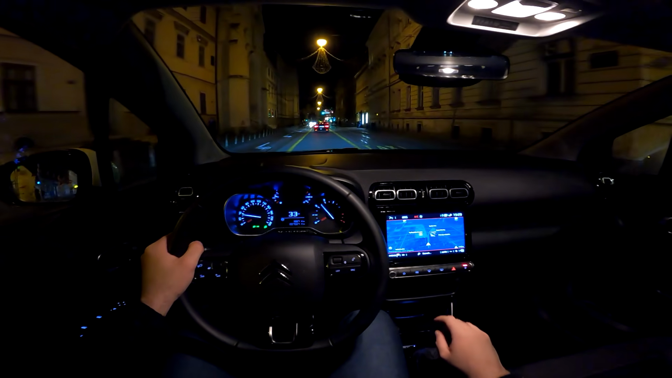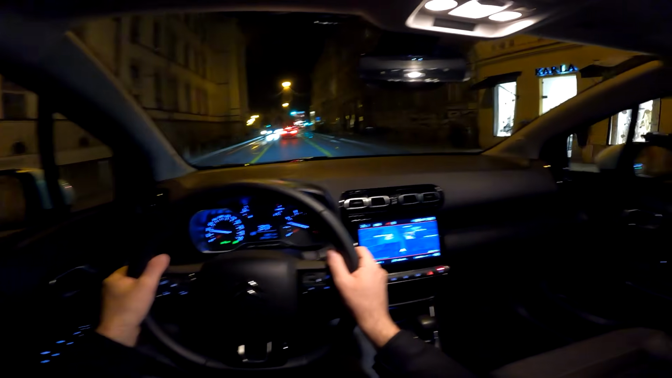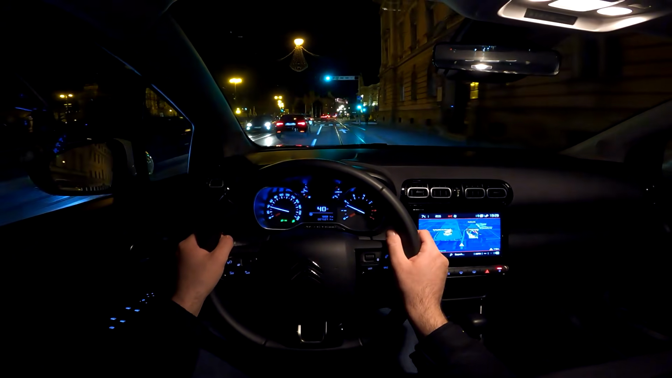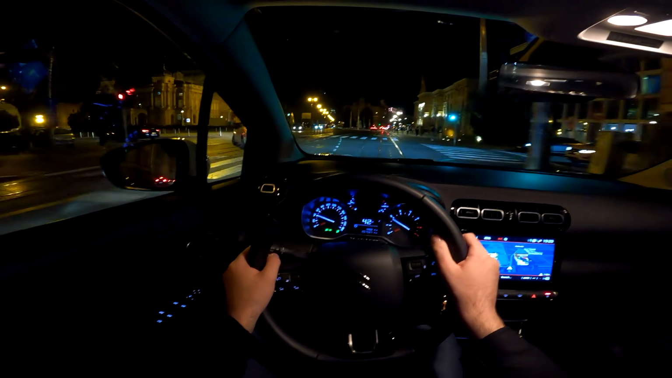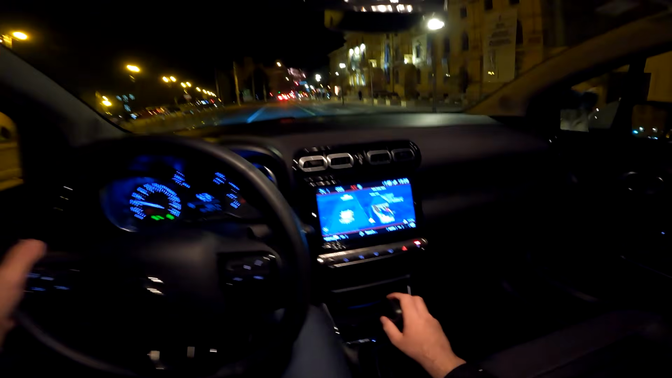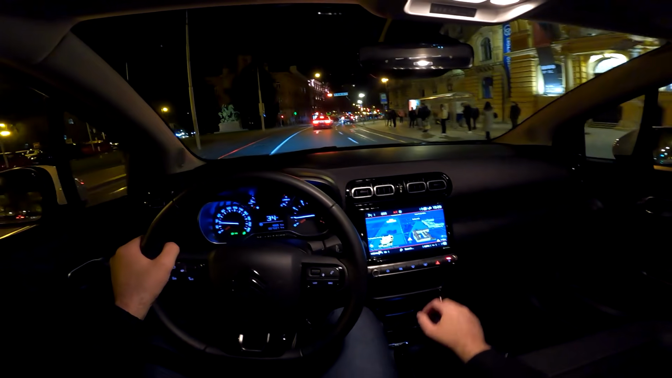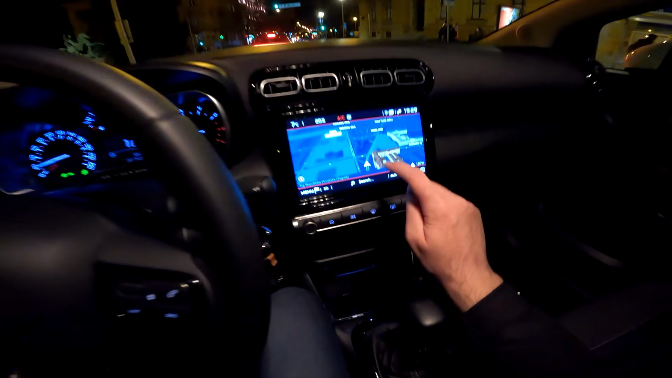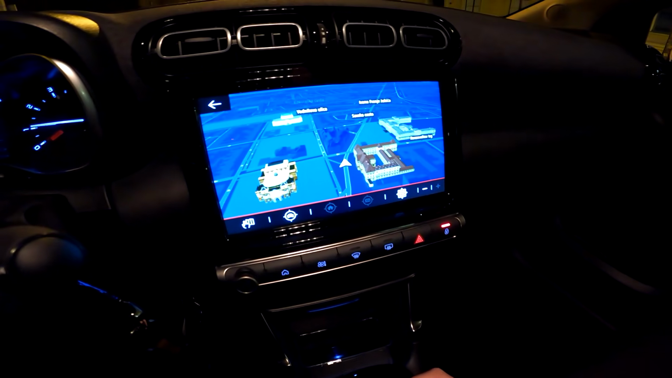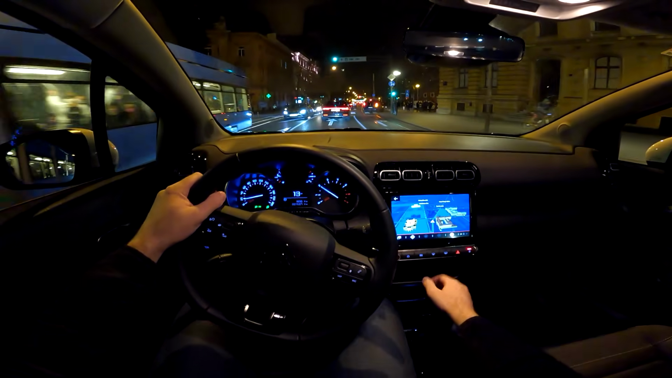Now let me show you the 3D shape of the buildings here on our navigation. So on our left we have the National Theatre, and now I will show you here we also have the beautiful design of this navigation, especially on this new big screen, looking really nice. I don't know if you can see it now. I think you can.